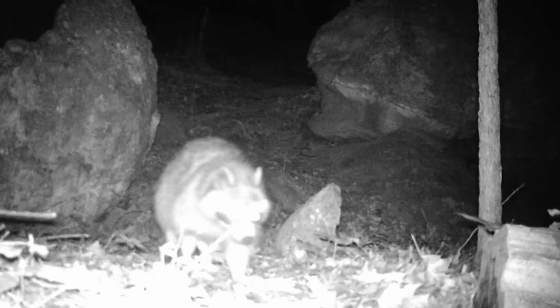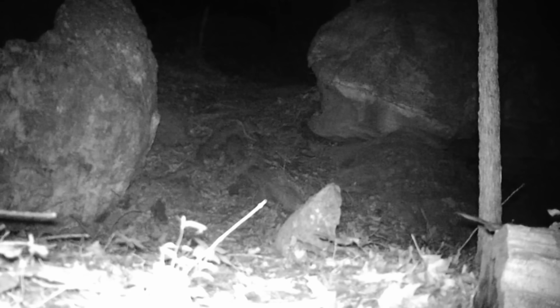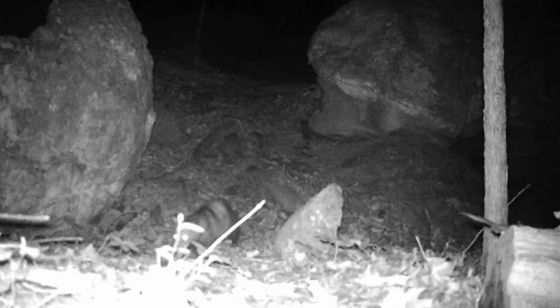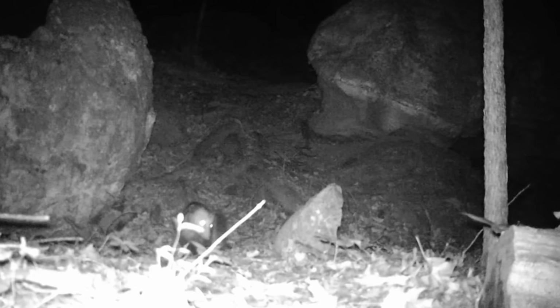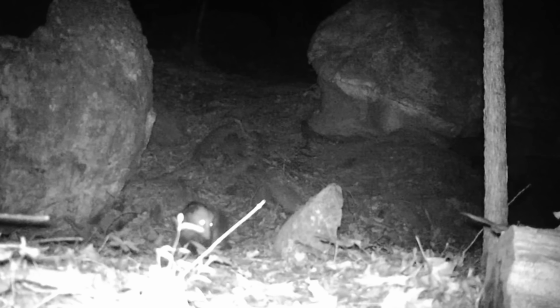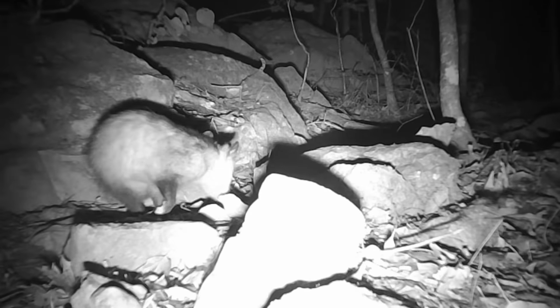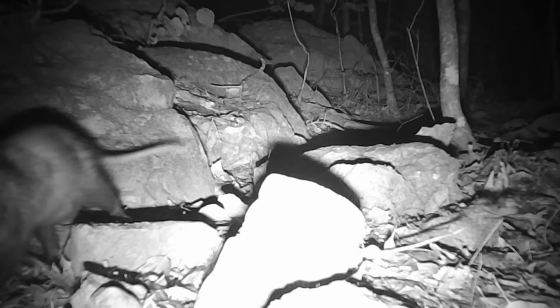Down at the cut, big old coon coming through. And the possum. Just a natural crossing area here where I place these cameras. Down the path, little possum passing through there.